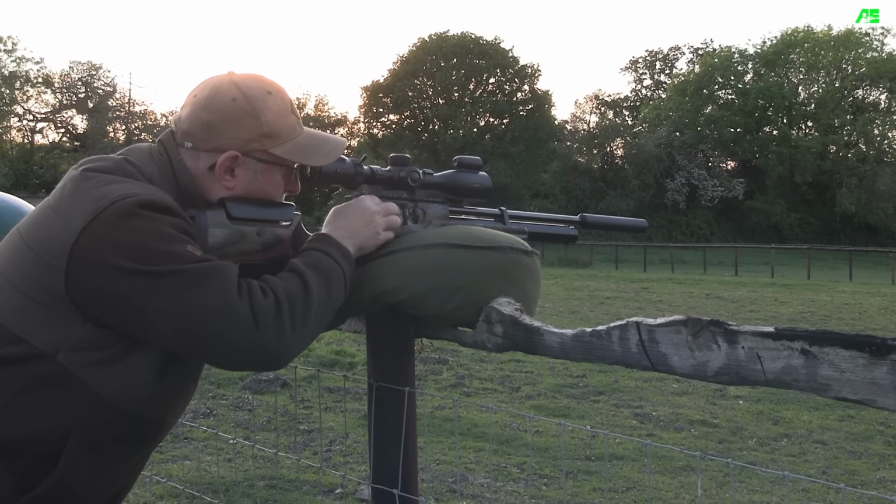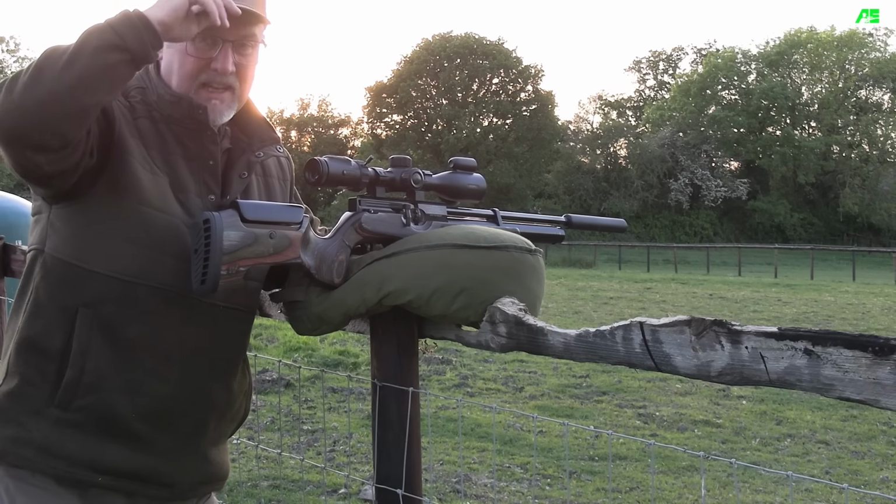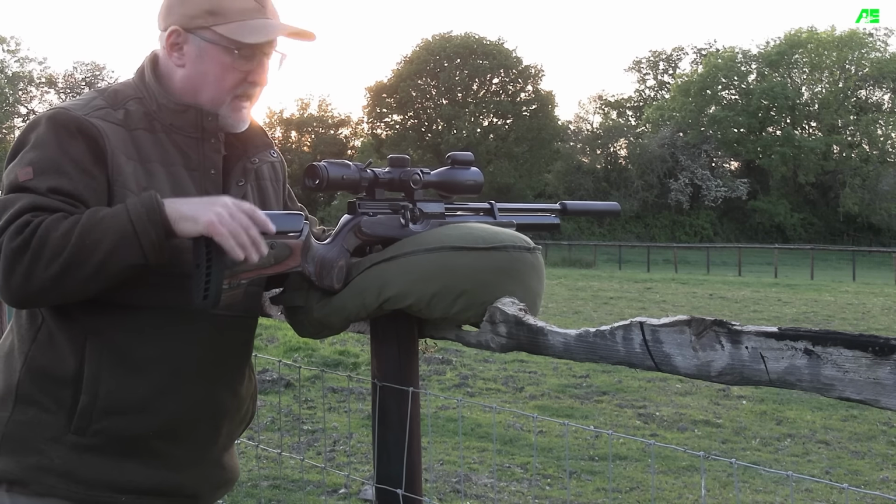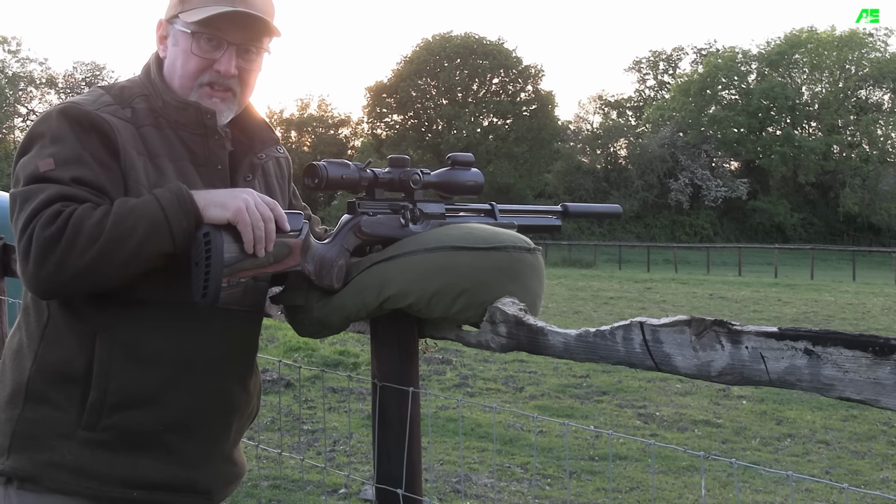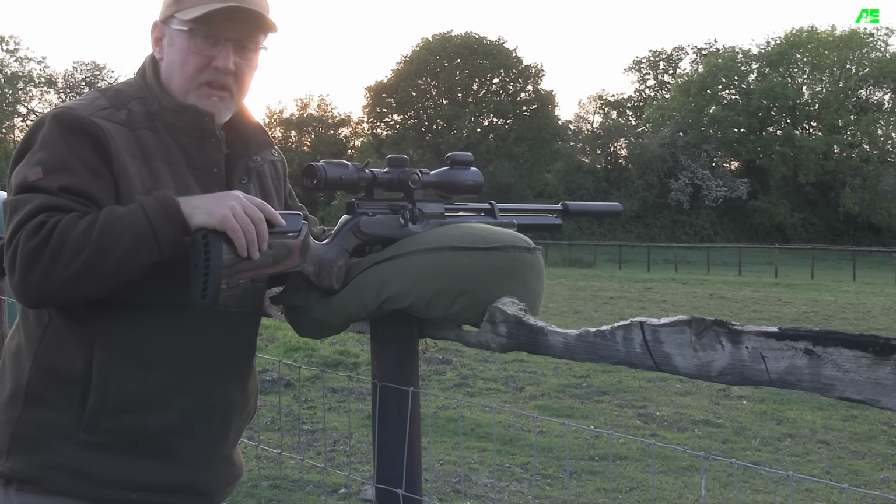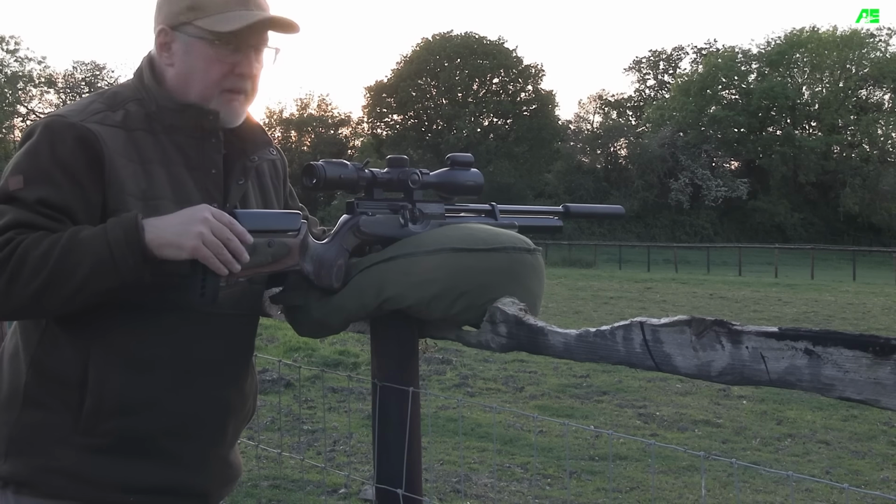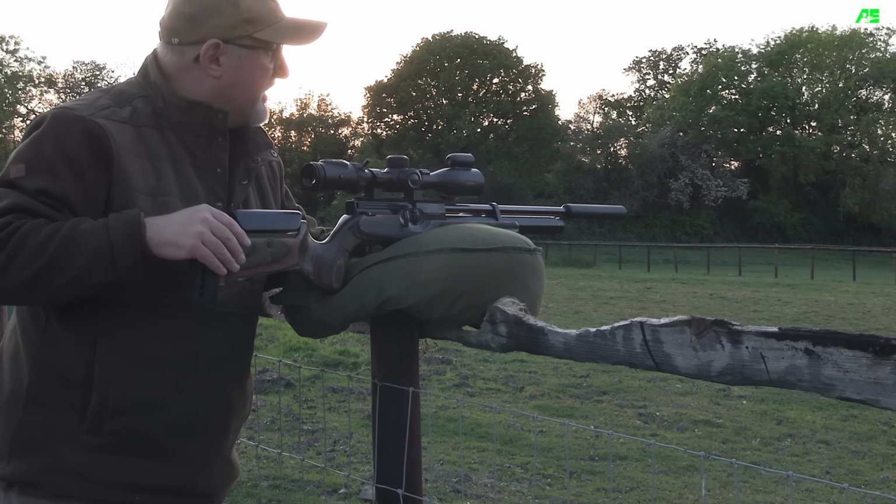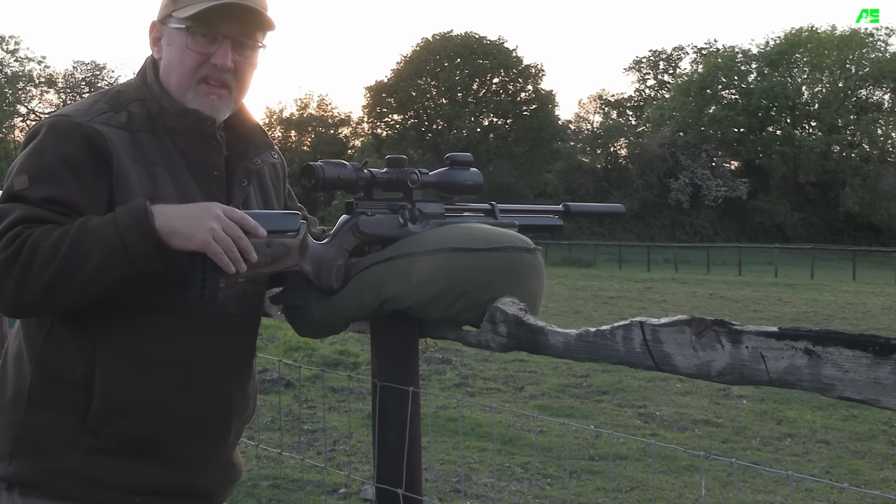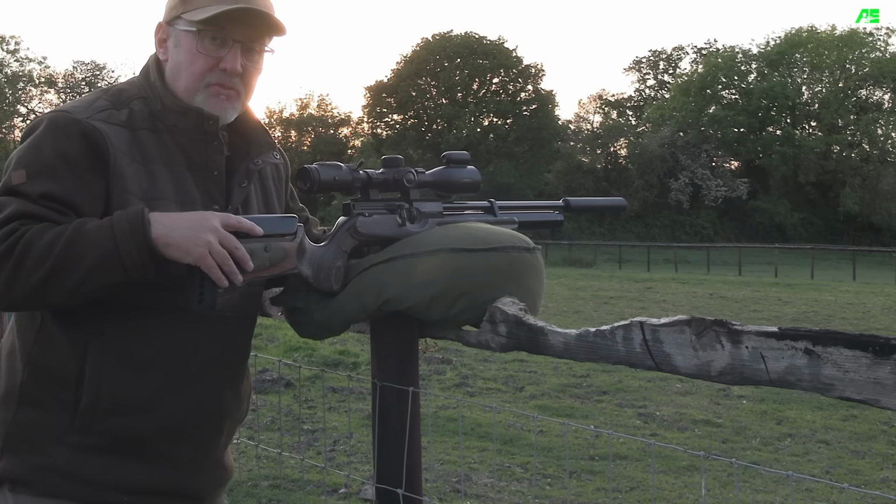Well, I'll be honest, that one at 47 metres was a little bit further than I like to take a shot with a sub 12 foot-pound air rifle. But I practise an awful lot with this rifle and this scope. The wind has dropped now, which is really helpful, and I've got a nice stable position on top of this beanbag on the fence, and that combined with the laser rangefinder and the ballistic calculator meant I was quite happy to take that shot, and it dropped really cleanly as well.